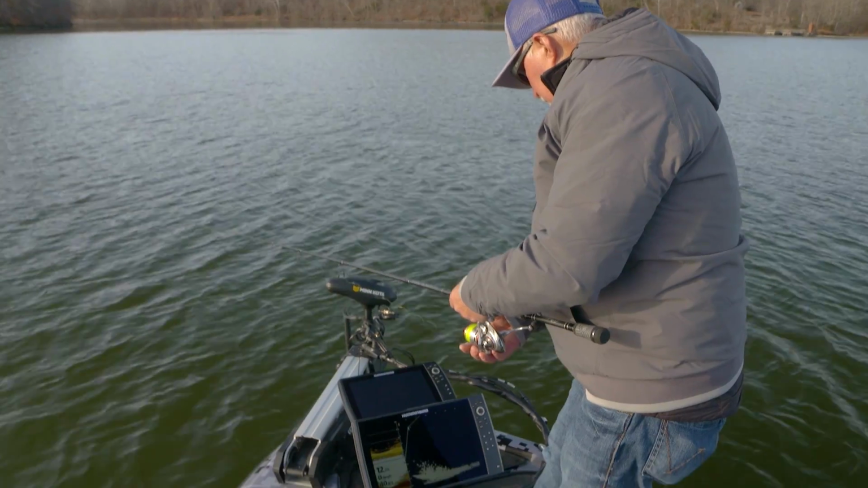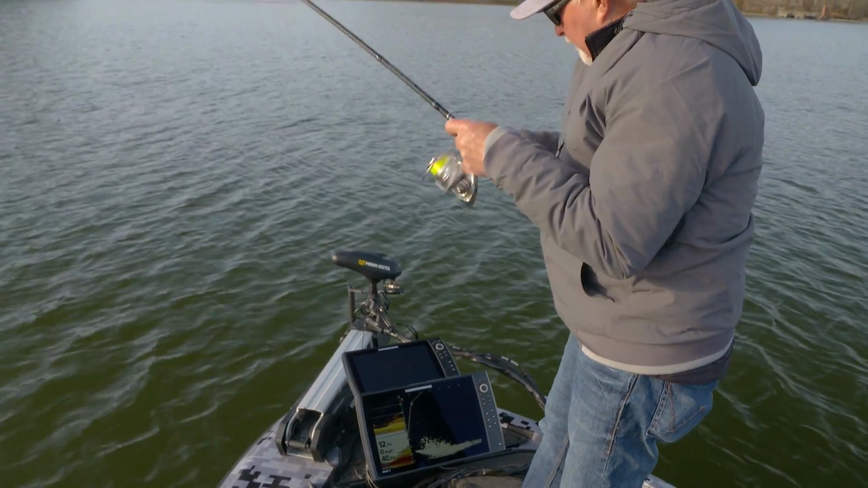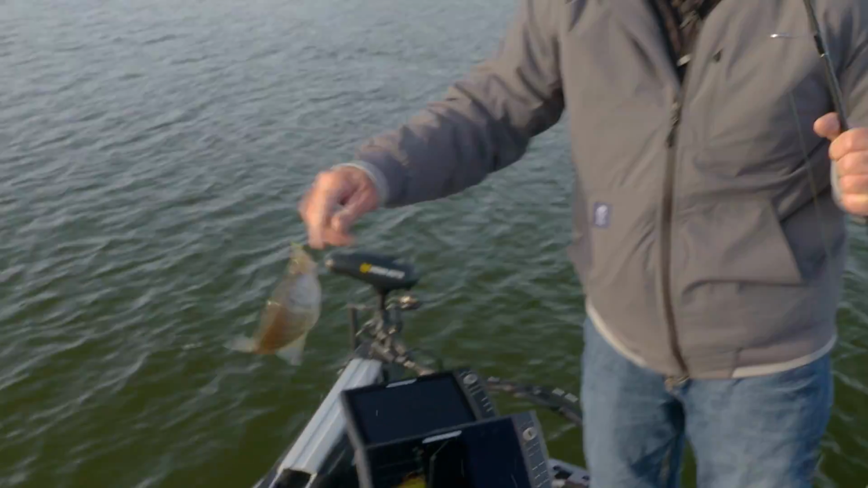There's my jig going down. There's fish right there. He's looking at it. And he hit it. That's what it's all about right there.